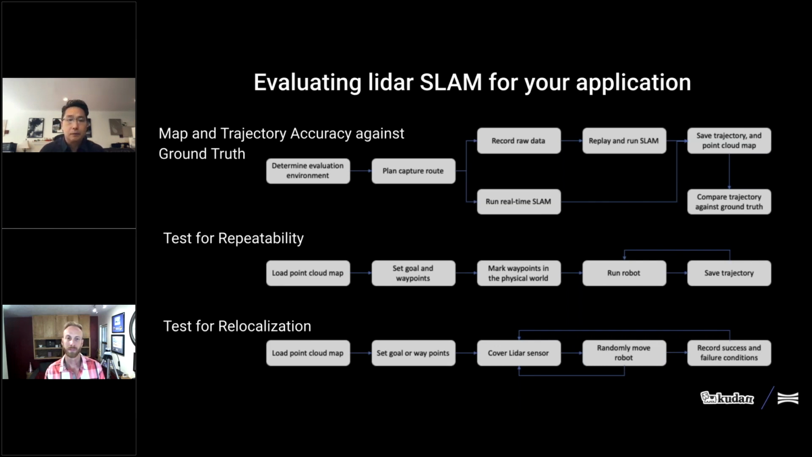You start out with the map and trajectory accuracy against some ground truth, if you do have ground truth available. This will test how good the point cloud maps are, and how well the tracking is working within the movements in that space. You can see it from both a relative perspective and an absolute standpoint, so you can assess whether it fits your environment and operating parameters.